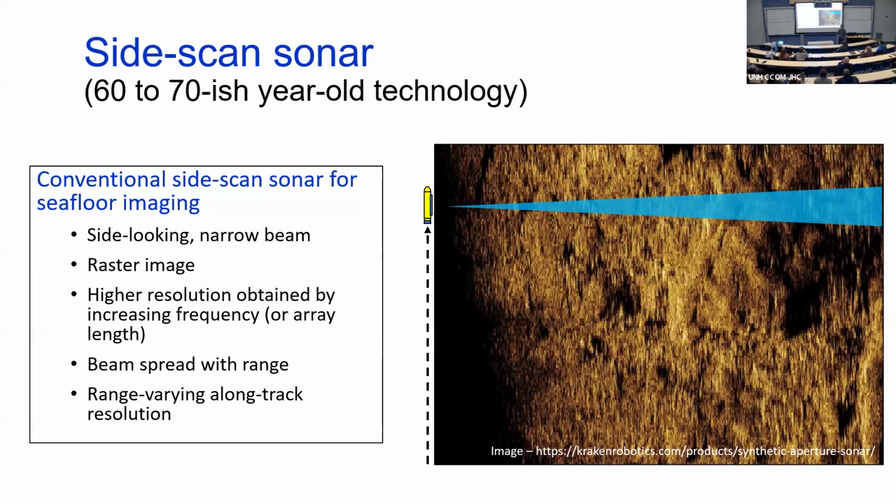You can increase the resolution, but you have to increase the frequency. If you go up to 500 kilohertz or 700 kilohertz, you're automatically going to reduce the ranges that you can see because of absorption. So these are some of the drawbacks. This is technology that's older than me, not a lot, but a little bit.